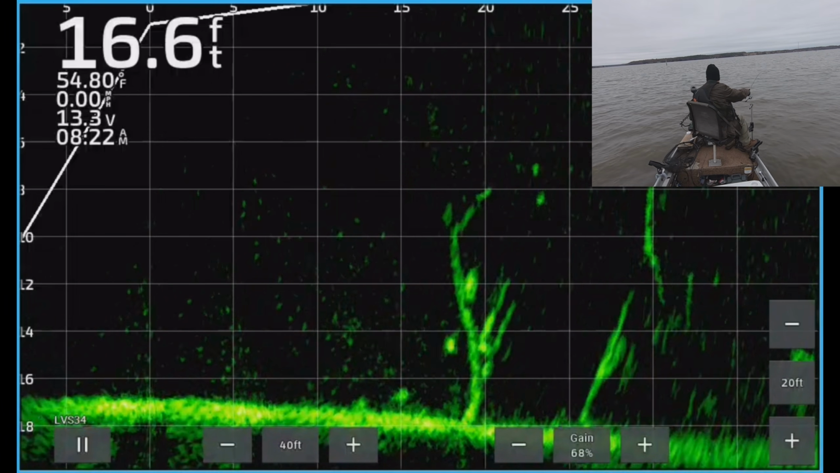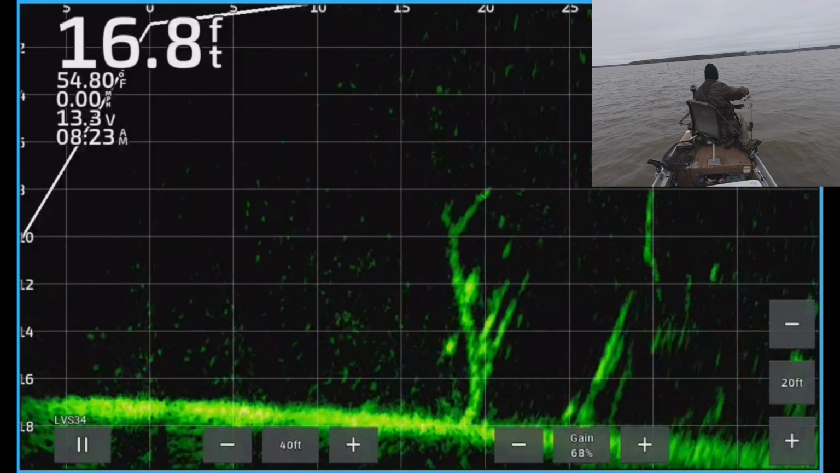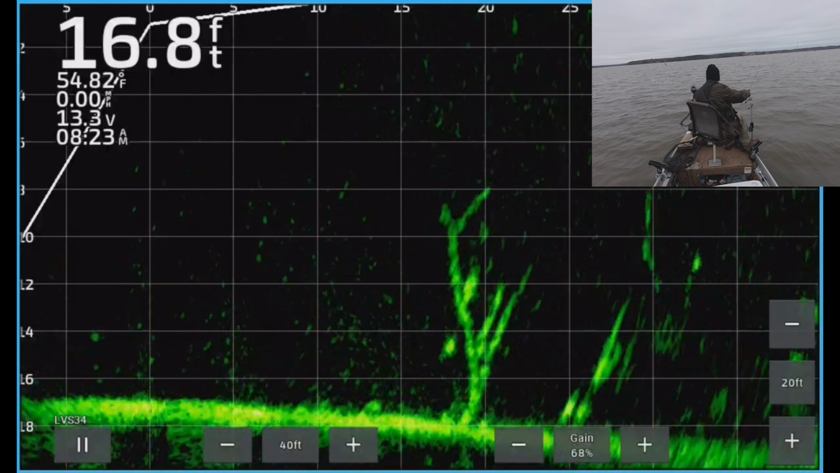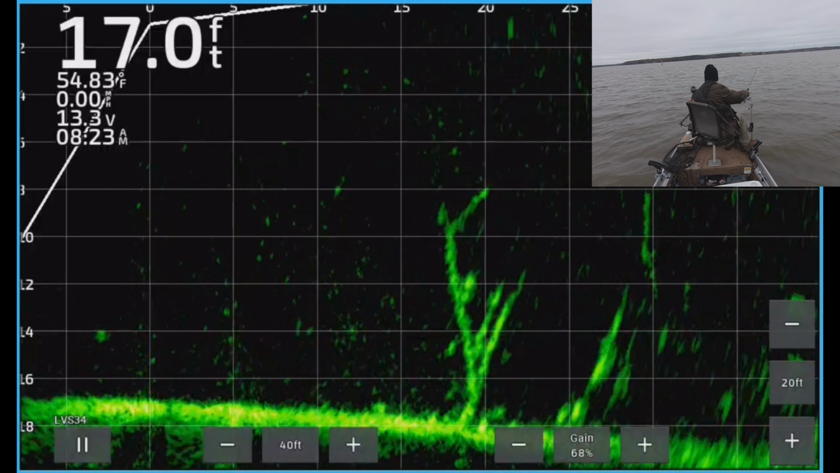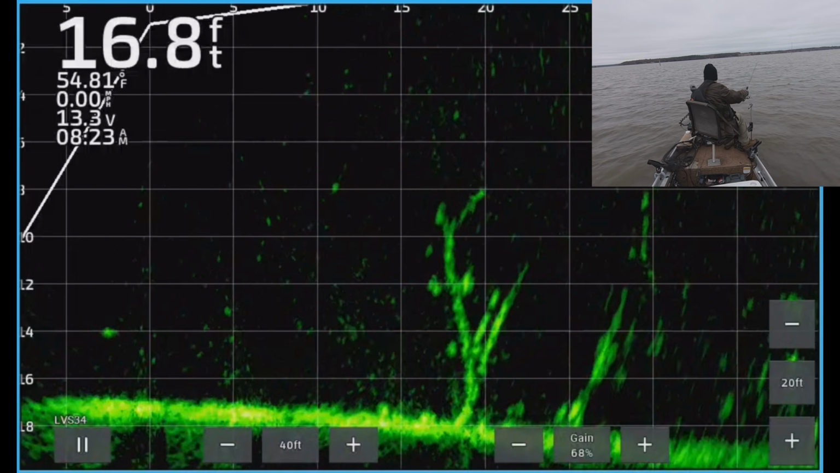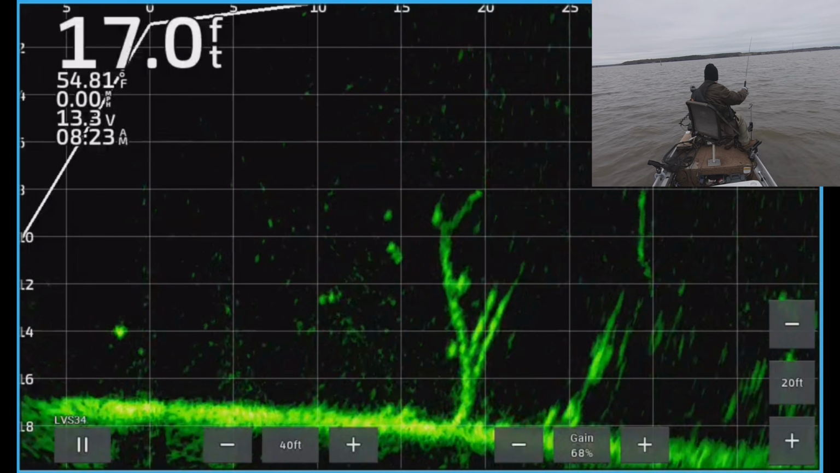Again, you gotta keep your pole tip right in line with the beam. If you can do that, your fish will be swimming in the beam. Here comes something that's little. Whatever this is, little.